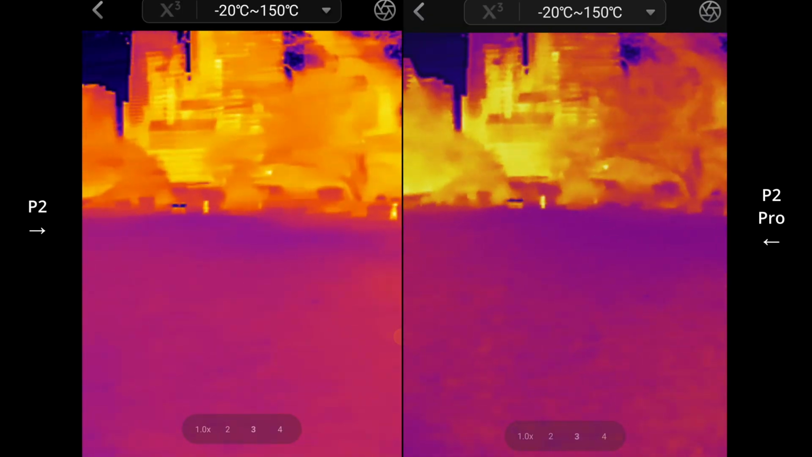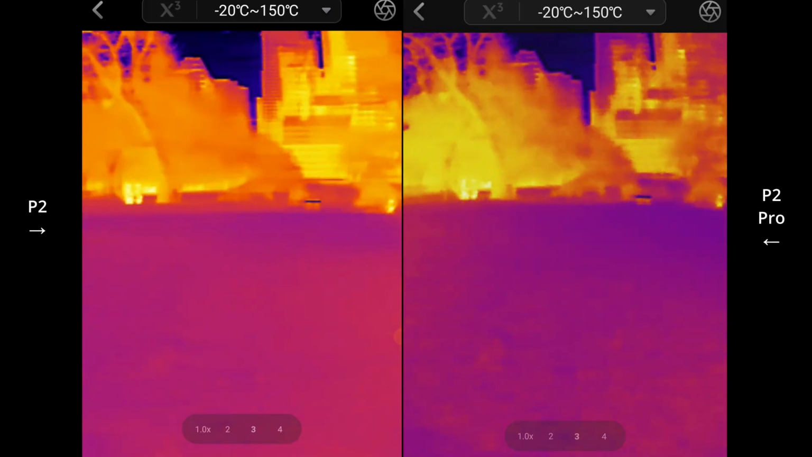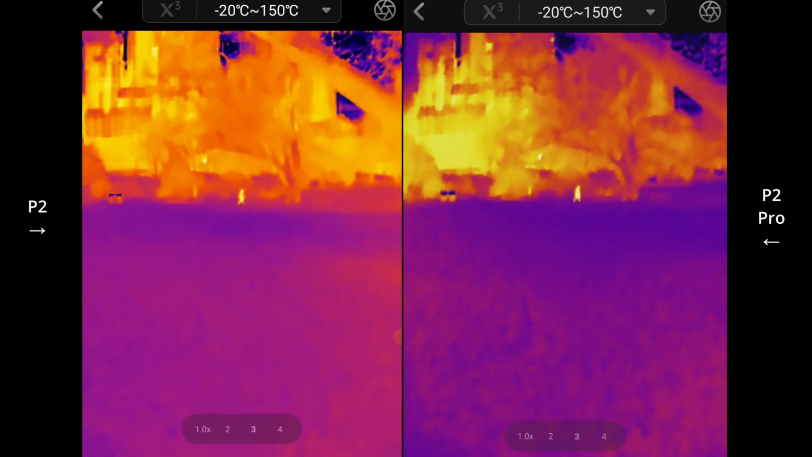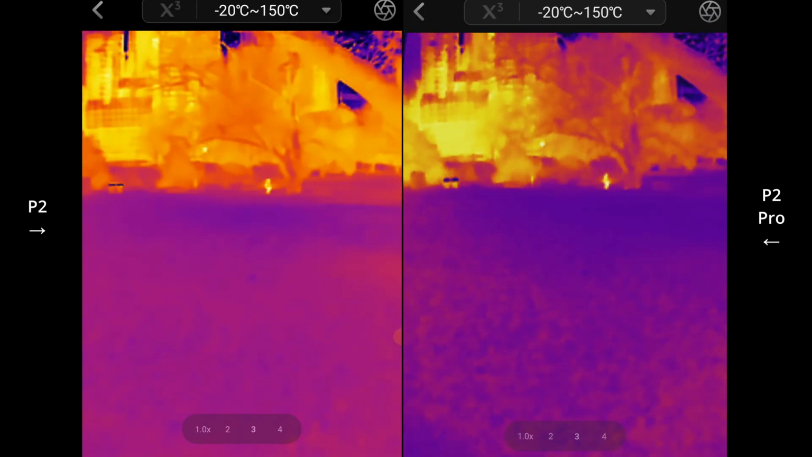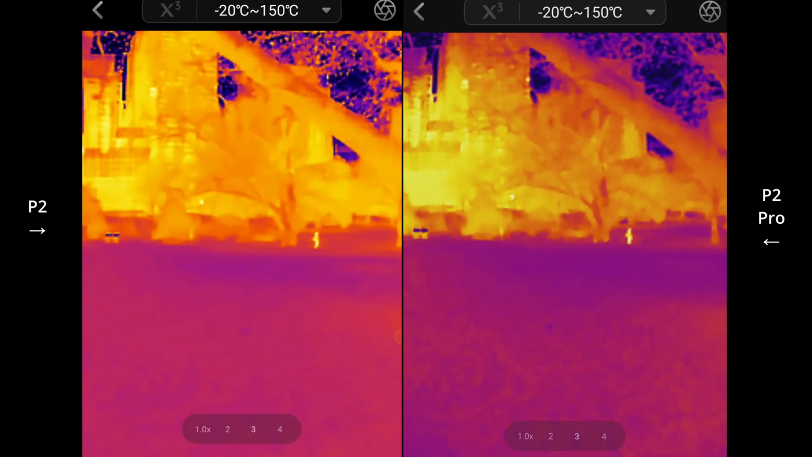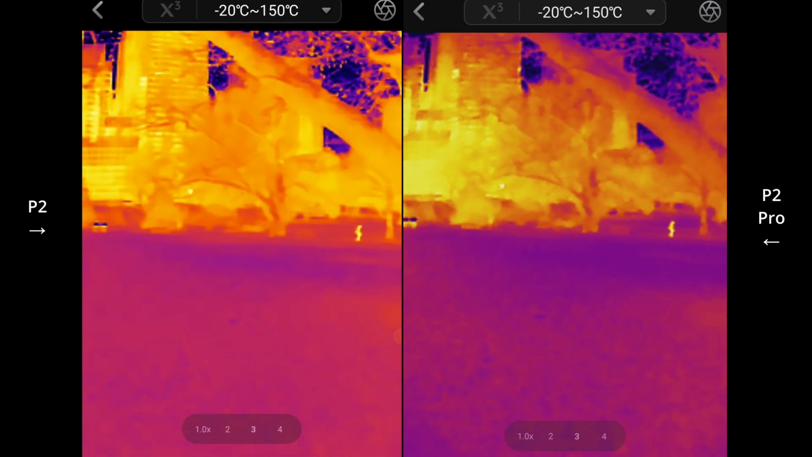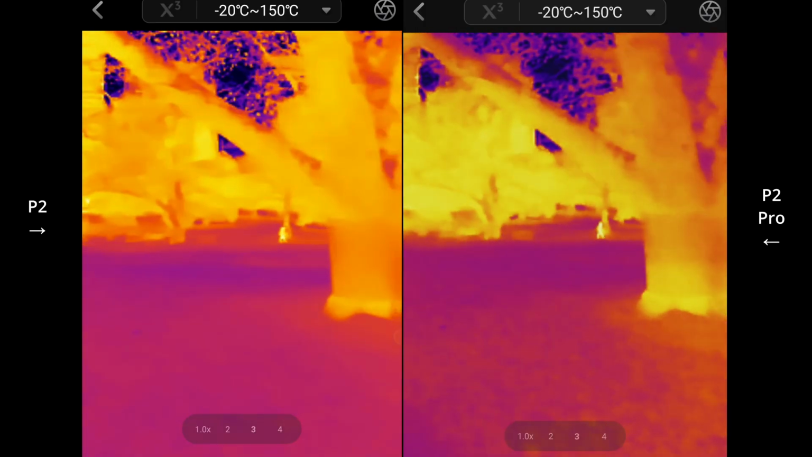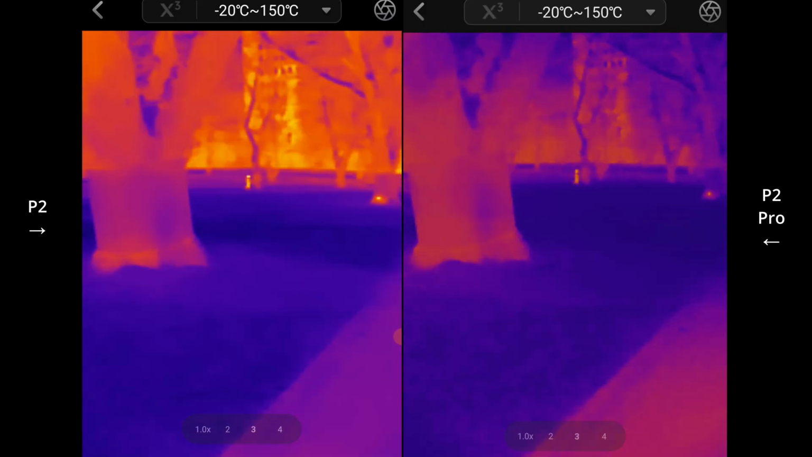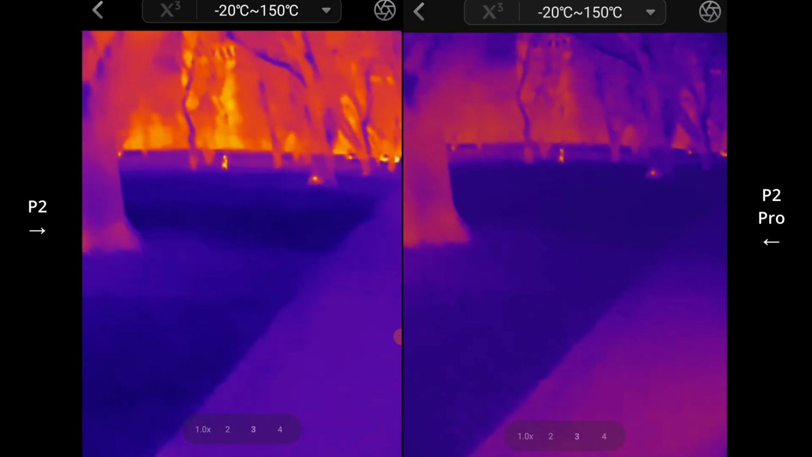And yeah, it just seems like, tell me if I'm nuts, but it just seems like it's picking up maybe a little bit more. I mean, it's creating more contrast. The grass here seems to be a bit darker on the P2 Pro. And in the background, so maybe it's able to differentiate temperatures a little better. It could be due to the focus as well.